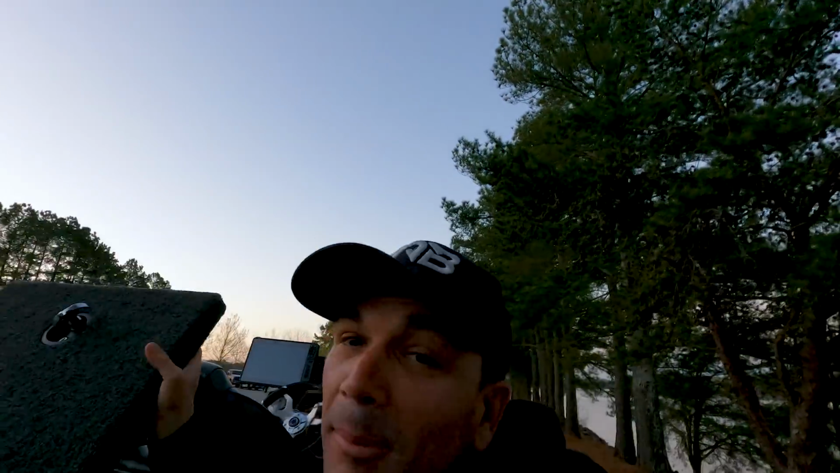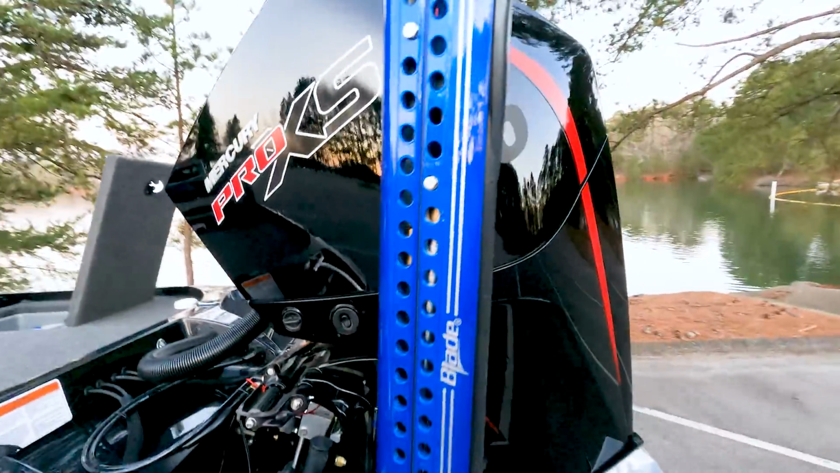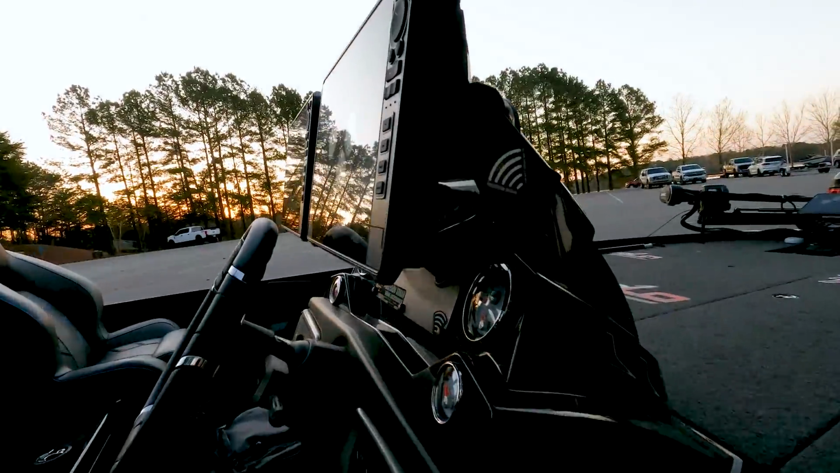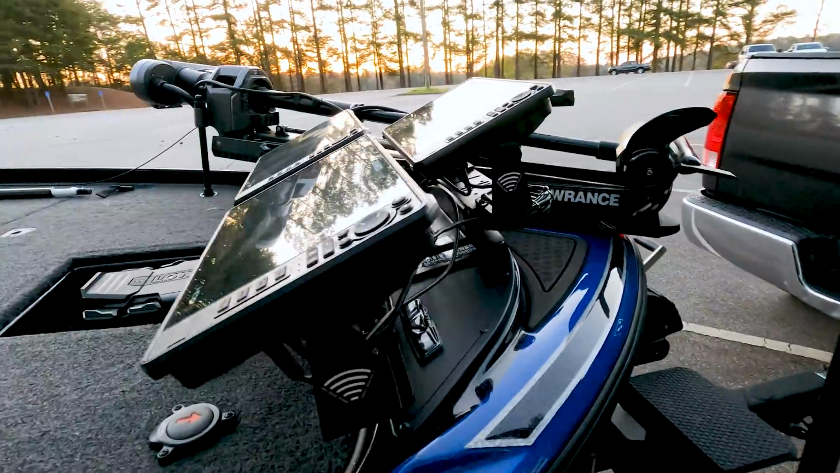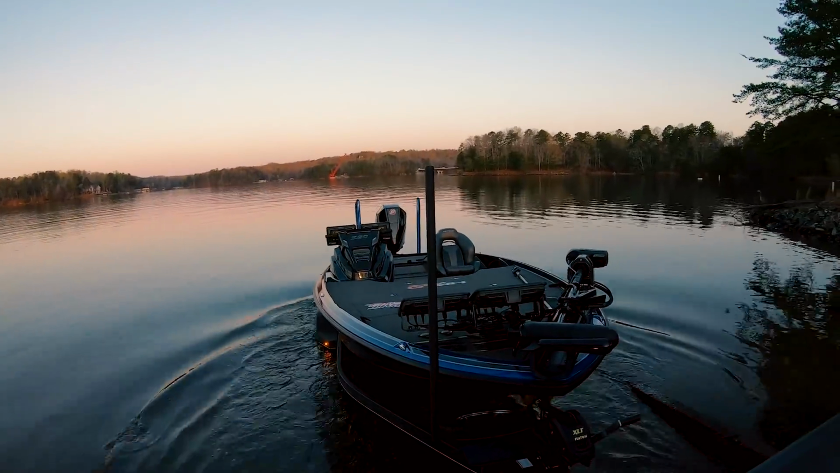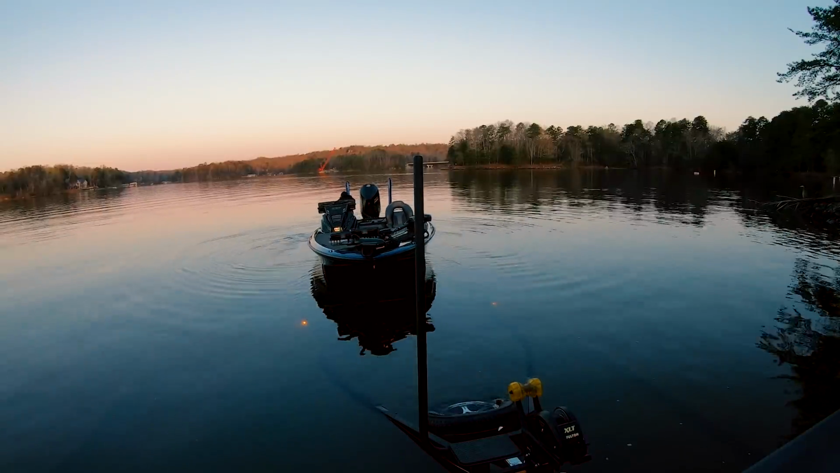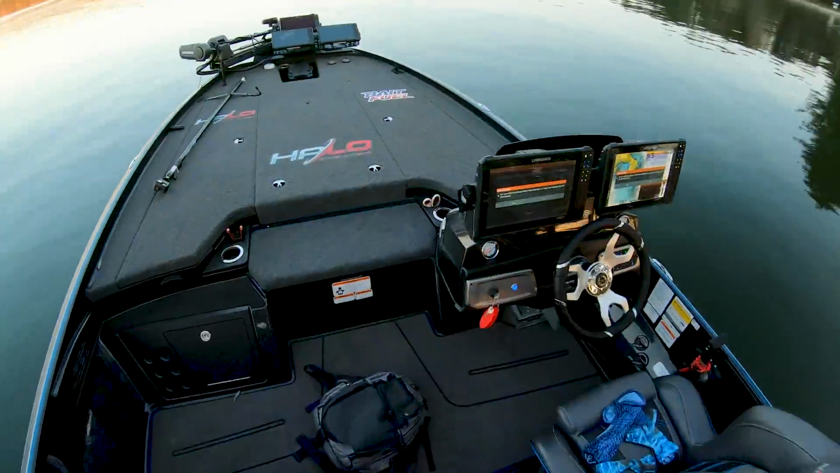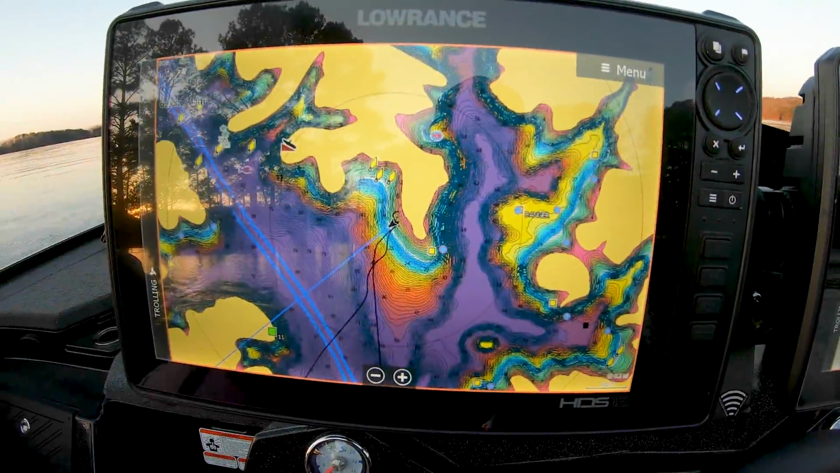Favorite time of the day, boys. You never know what's going to happen in the next few hours. Could be a mega day. Could absolutely suck. Who knows? But that's part of the fun, man. Here we go on Lake Lanier.